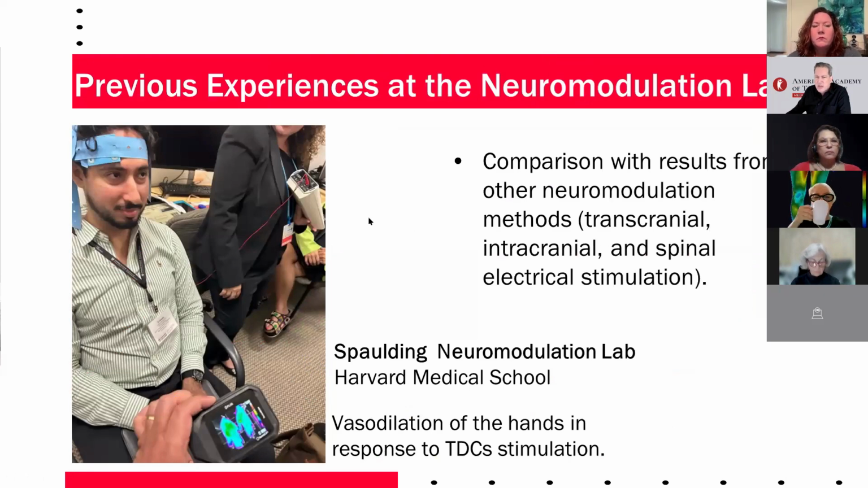But there is an example of infrared imaging, point-of-care real-time evaluation. Let me share some of my previous experience from the Spaulding Neuromodulation Lab at Harvard Medical School in Boston, Massachusetts, where I took part under Professor Felipe Fregni's coordination. One key observation we made was vasodilatation of the hands in response to tDCS, transcranial direct current stimulation.